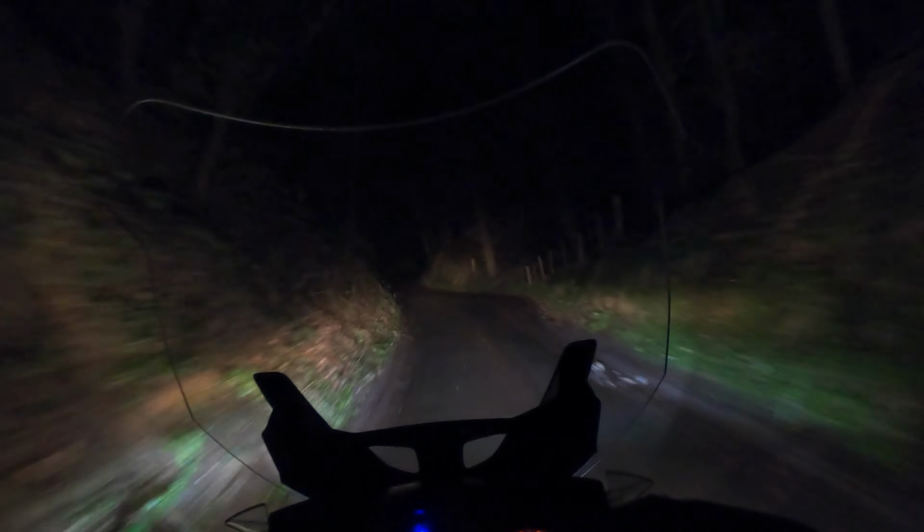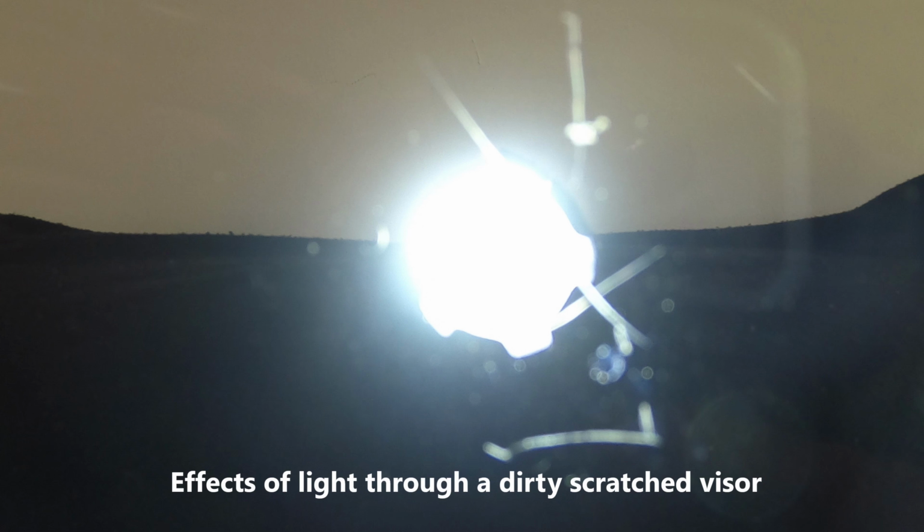And so to that end, visors should be as clean and clear as possible and unscratched. So if you've got old scratched up visors and you can't see, replace it. What you don't want is oncoming lights hitting your visor and creating that horrible starburst effect, because that's really going to spoil your visibility.